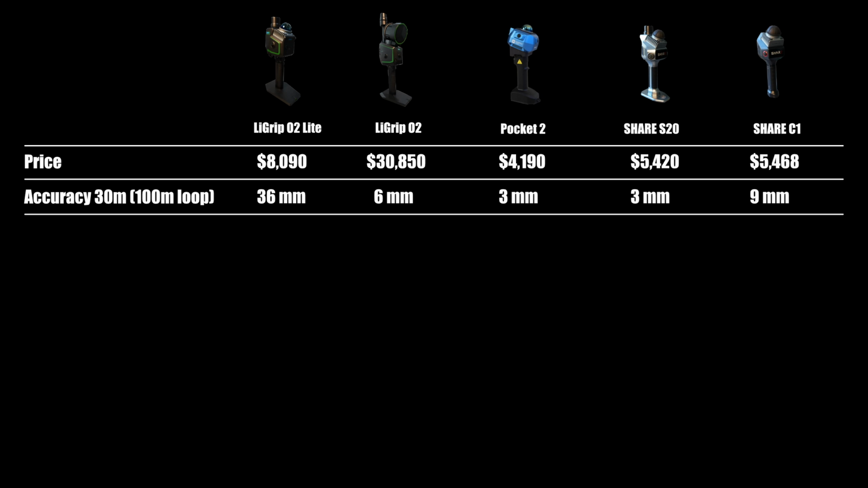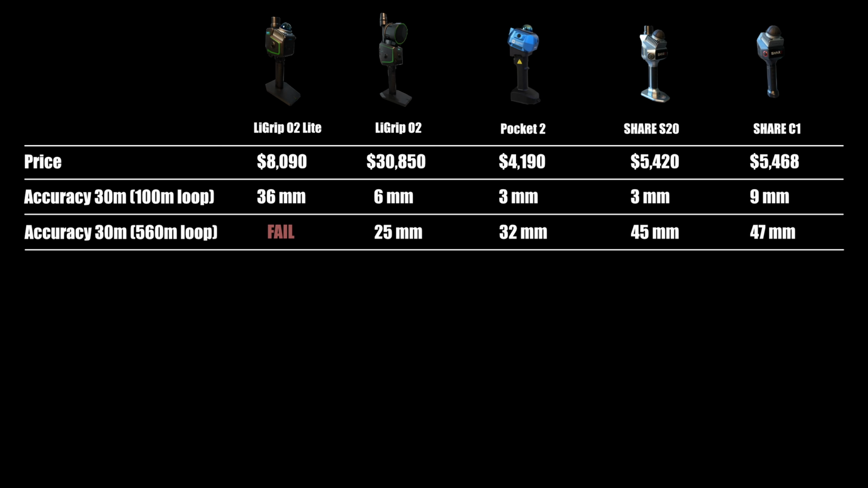In the 100-meter loop test, the O2 Lite showed higher accuracy error compared to the other scanners. This may be due to a software issue when scanning outdoors. In the 560-meter loop test, the O2 Lite failed to close the SLAM loop. I believe this is a software issue.